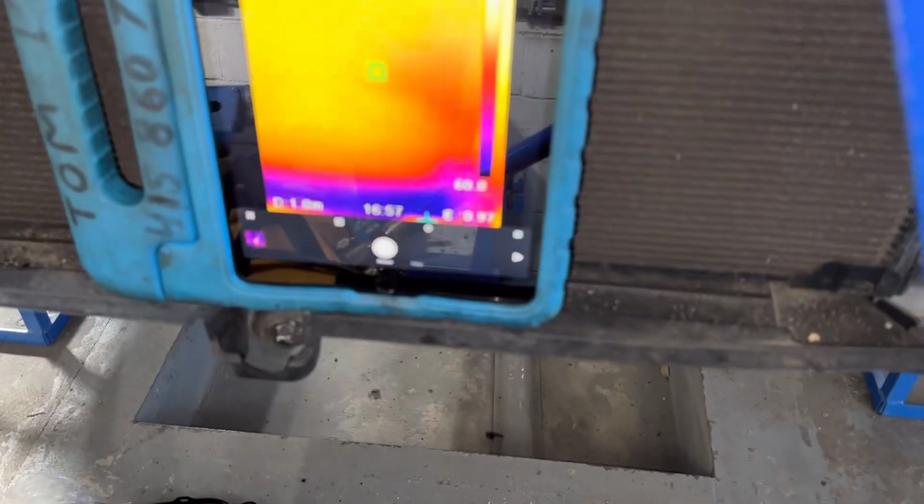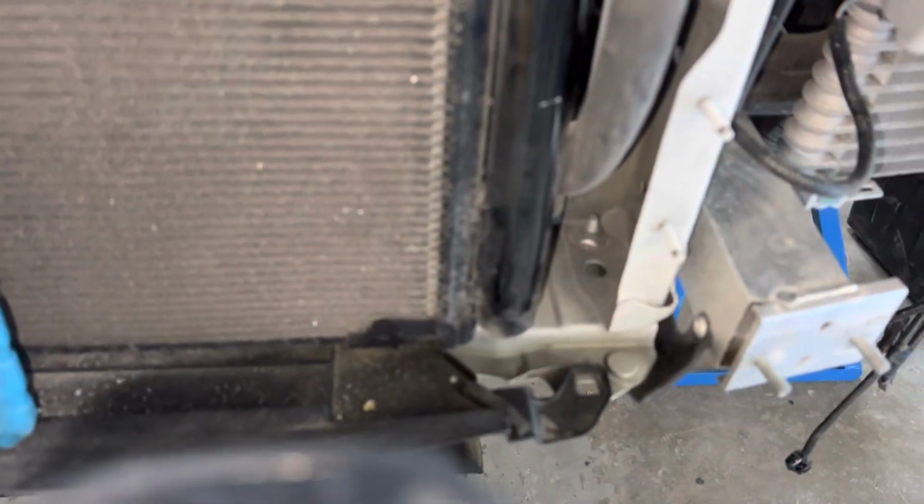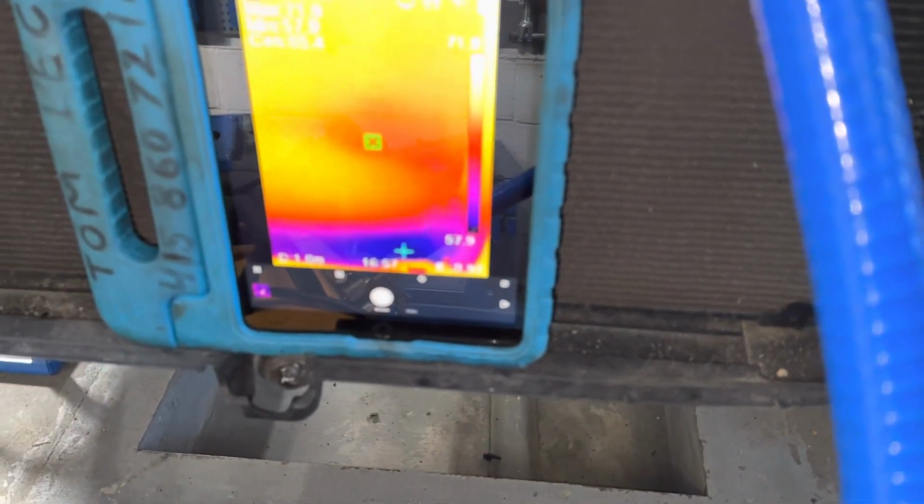See the subcooling at the bottom? Right there. You see that dark line? That is liquid refrigerant coming out of the receiver dryer. And the receiver dryer is located right there. You're looking at the bottom lines. That is filled with liquid refrigerant that is coming out of there.